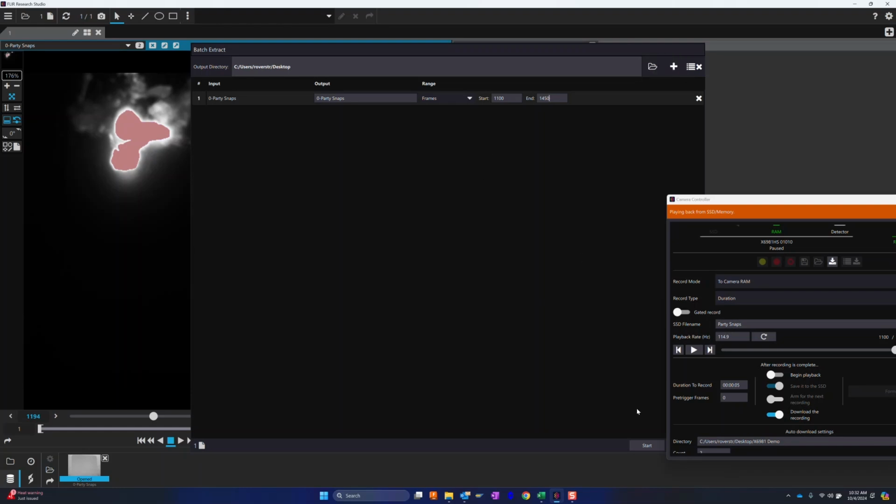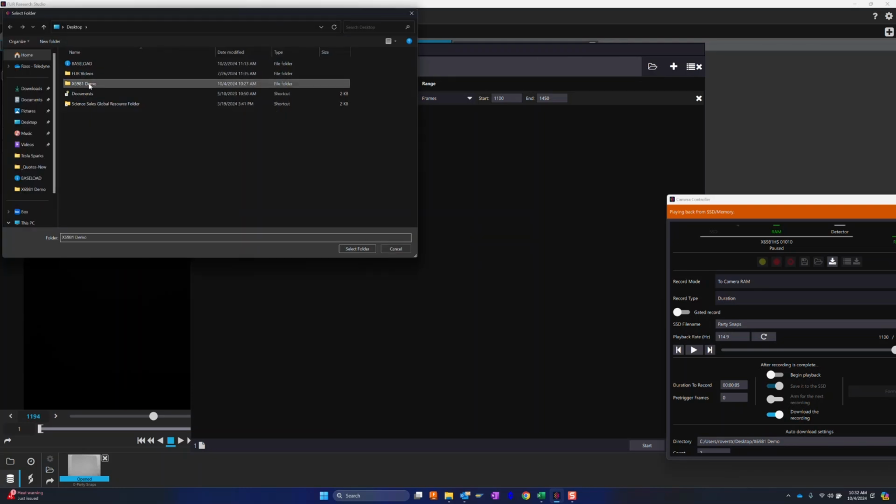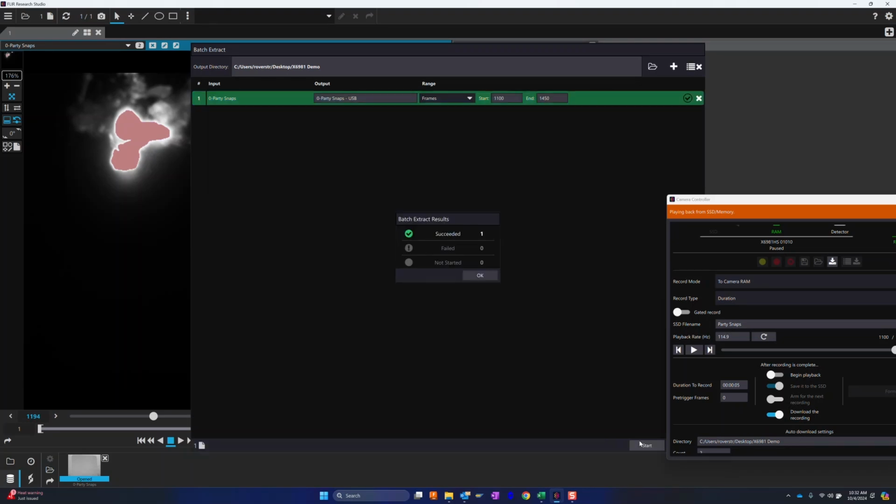And then once you're done, we'll specify the directory you want them to go to. So let's choose our demo folder. And you could change the output file name if you wanted to here. We'll just call it USB so we know that's a little bit different. Tell it to start. And it's doing the extraction from the SSD, bringing it over to the Windows side. There it is, succeeded. Now let's go back to our film strip.